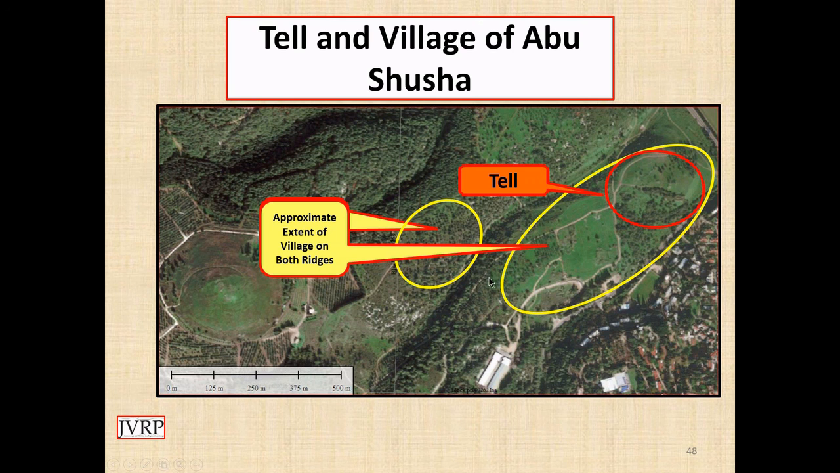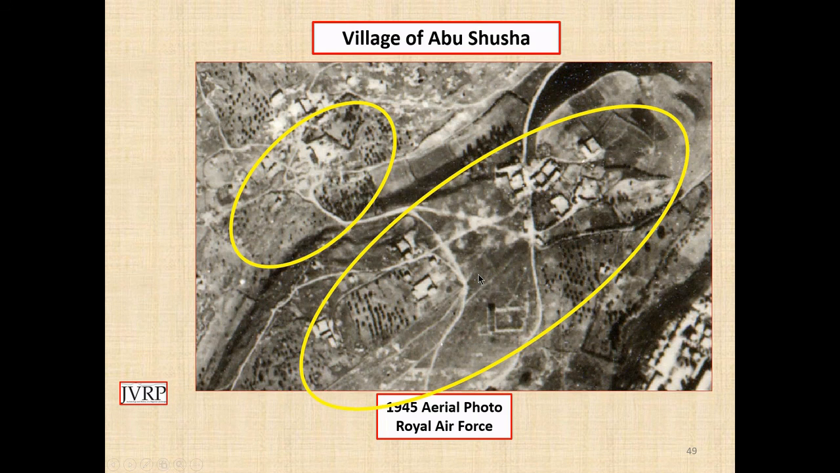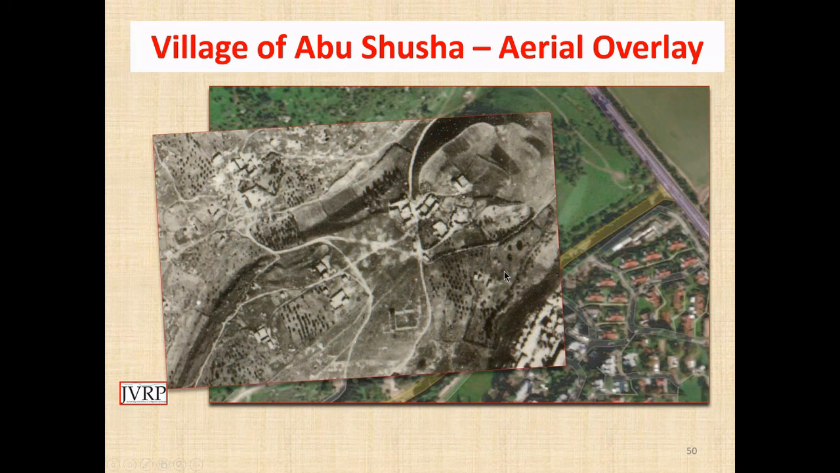I was interested particularly in this because I had aerial imagery from 1945, and I thought that this would be a great test of the LIDAR, since I could see what existed 80 years ago and compare that with my LIDAR imagery. And this is an example of the overlay of the imagery on the actual tell and village.